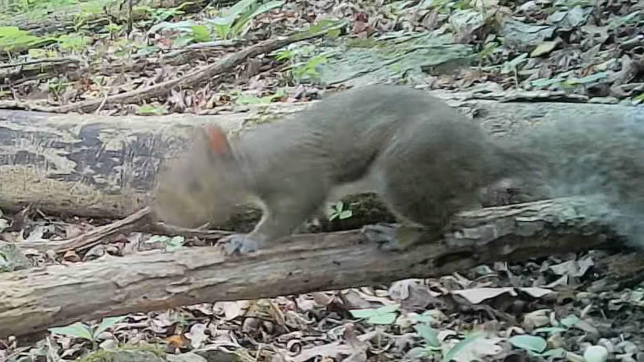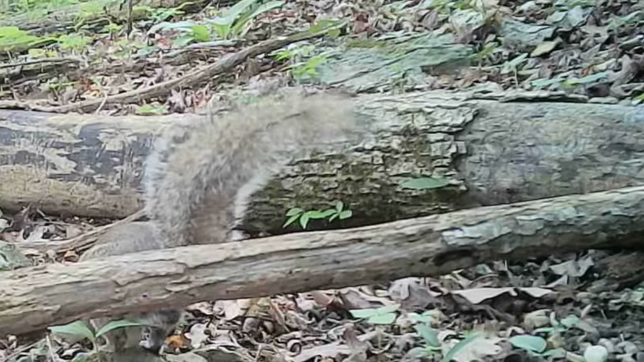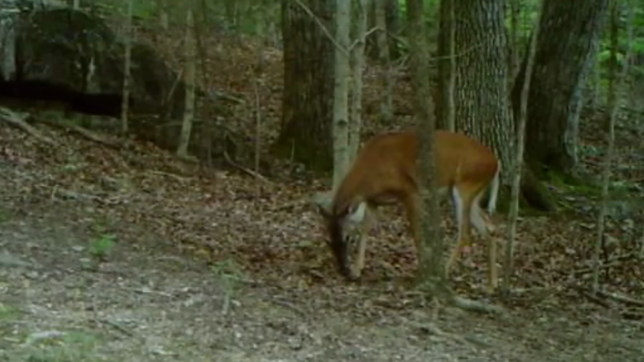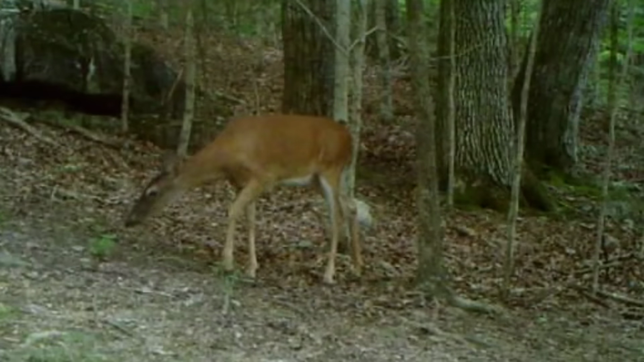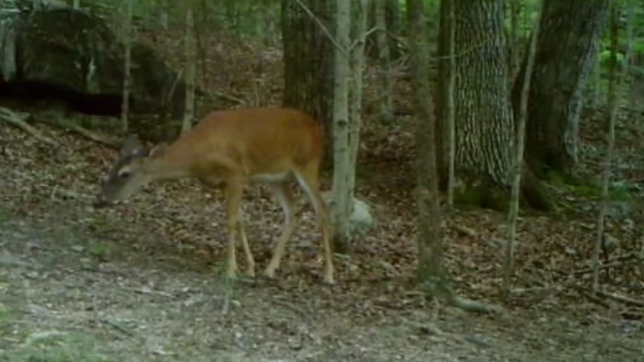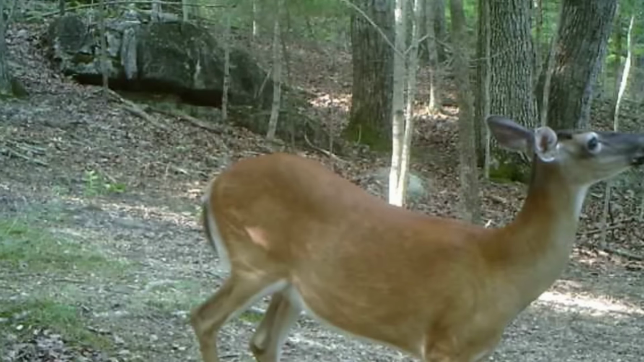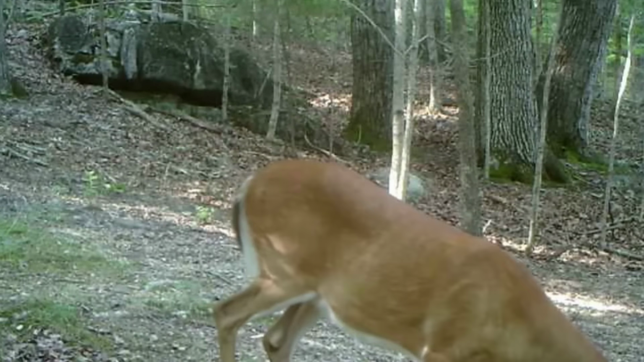Down at the acorn pile, all I filmed during the day was a little squirrel, just passing through, prowling. Now at the salt block, deer's always down here any time of day or night. But they're real sluggish. They ain't moving around as good as they was. Just too hot on them. But they still come to the salt block and enjoy this tasty little treat.